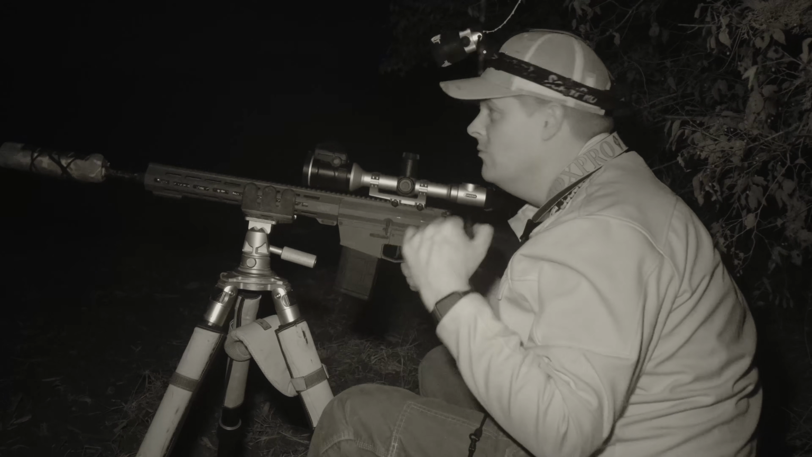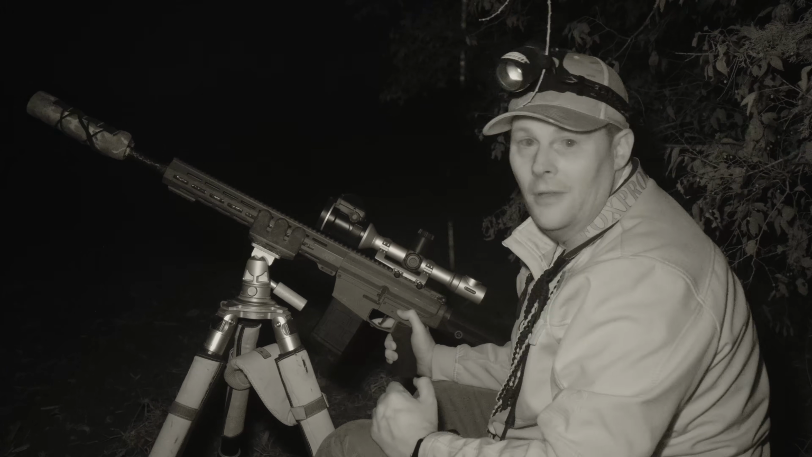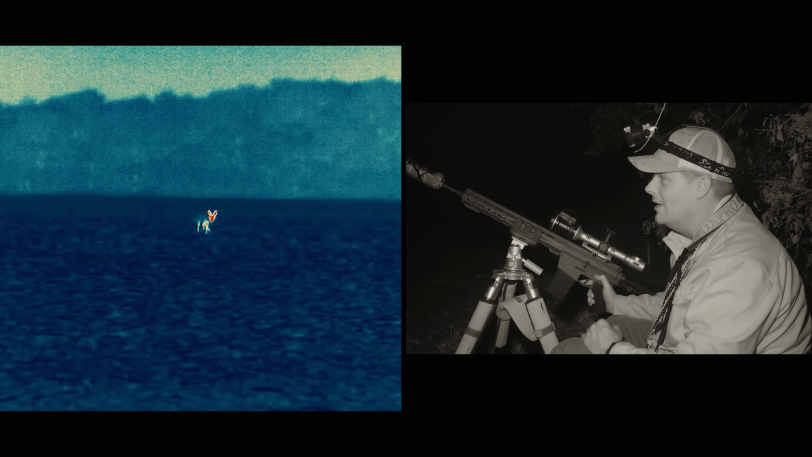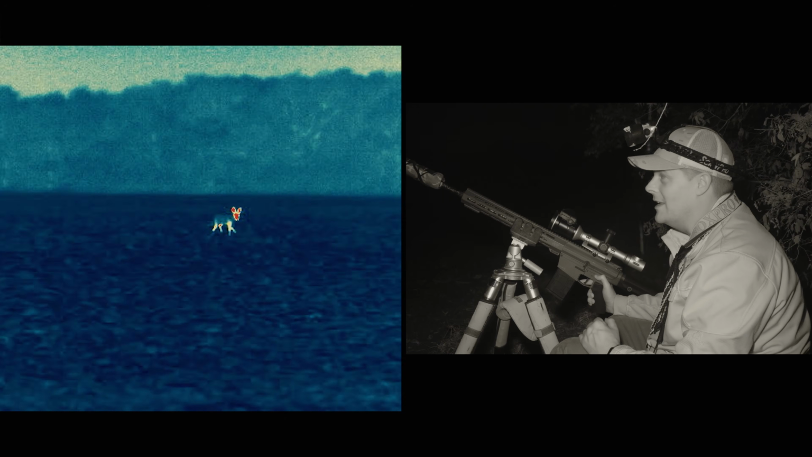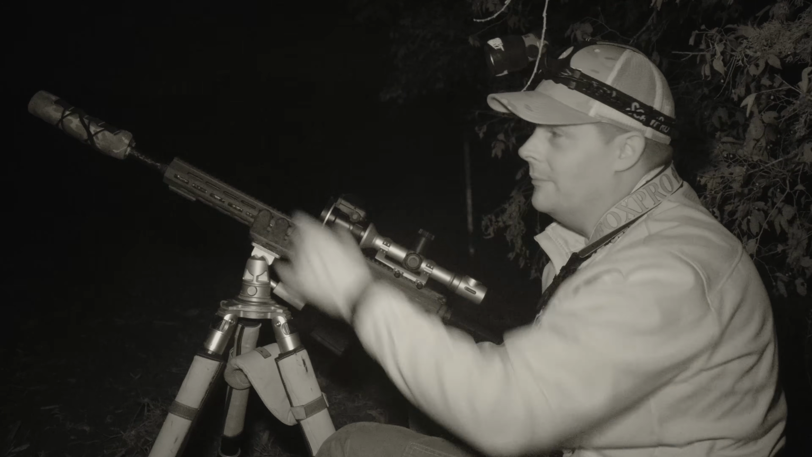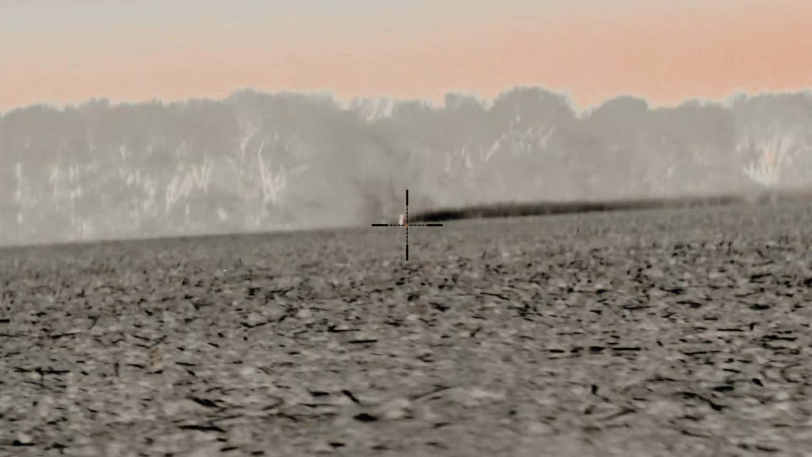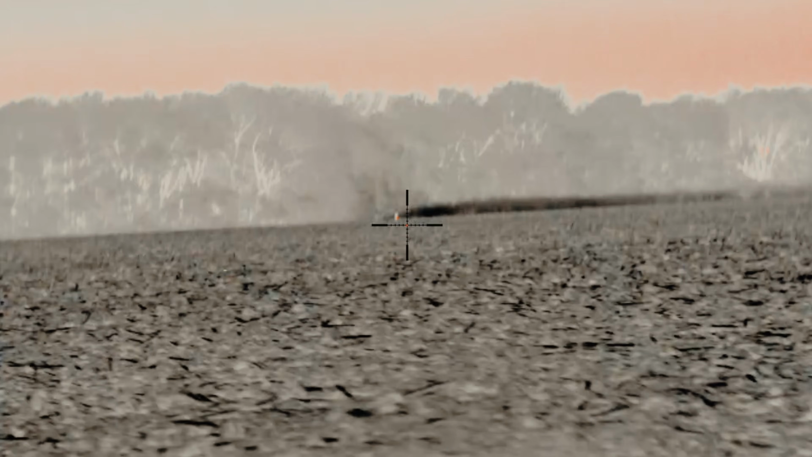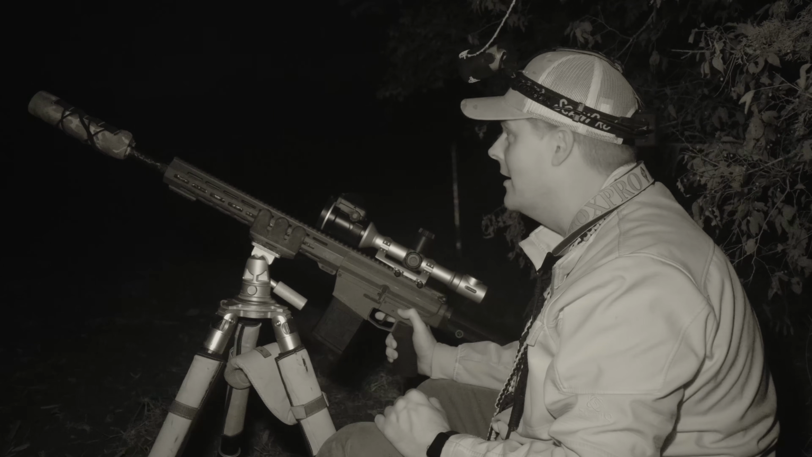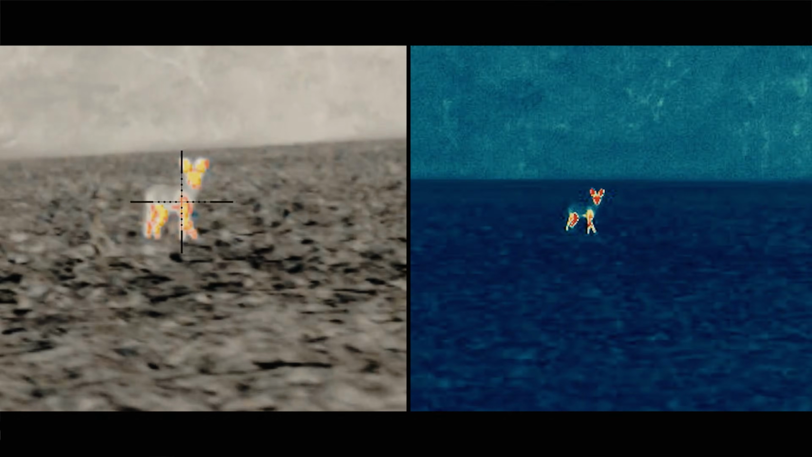Yeah, buddy. Finally got one to work. Man, he came in close. I never did range him, but I bet he's not maybe 60 yards. But I picked him up, I don't know, 300 yards out there probably. He was just making his way in nice and slow. That worked out good, man. That thumped him. He dropped right where he was standing.